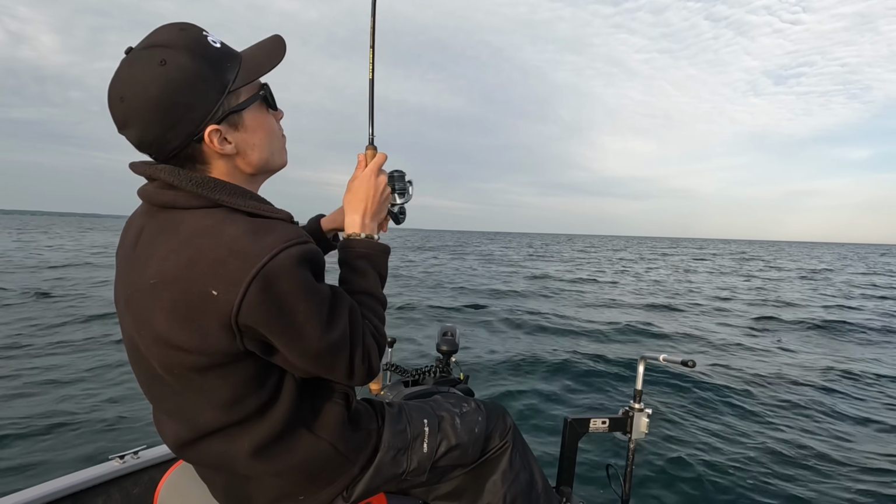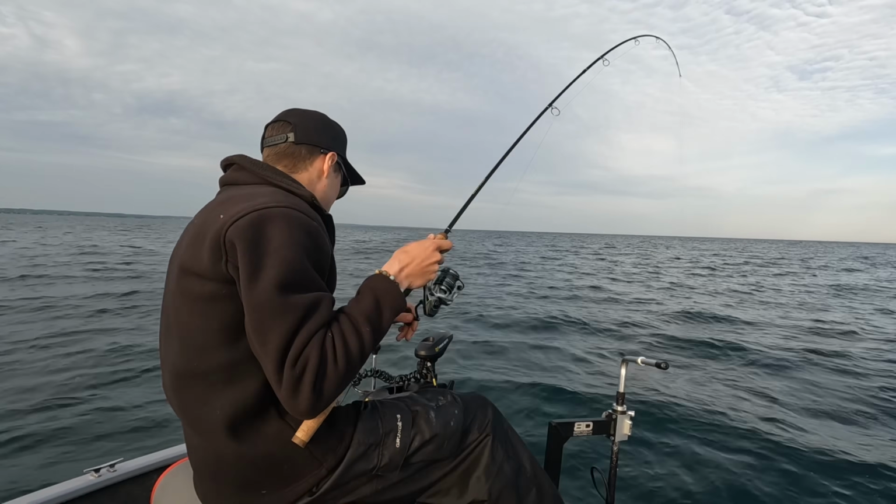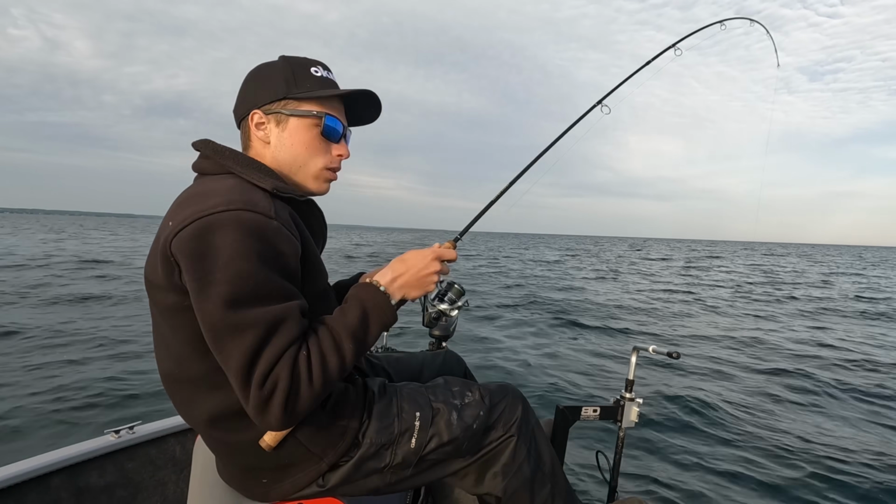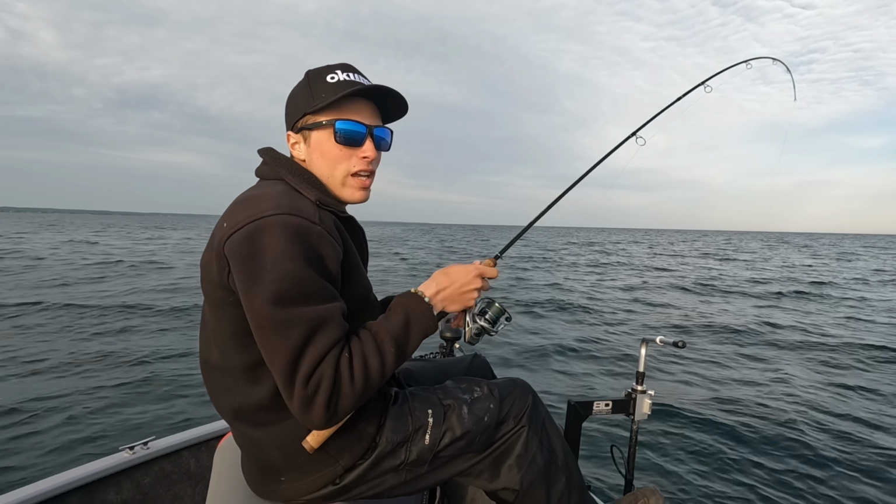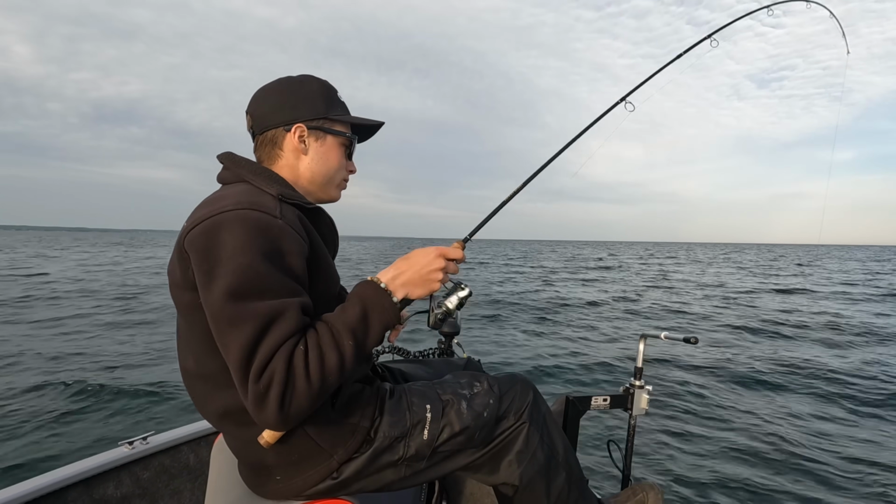Got him! Yeah! Nice! Woo! That's a nice fish. Fish was 40 feet down, right on the bottom. Plucked them.